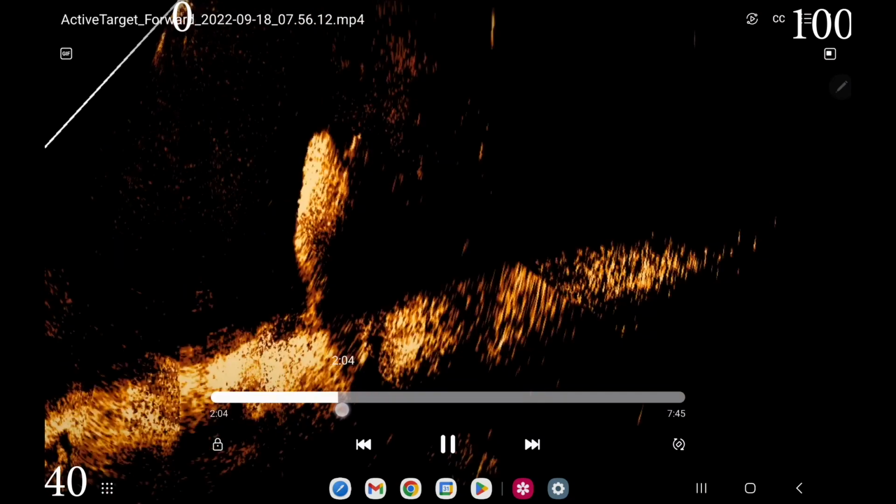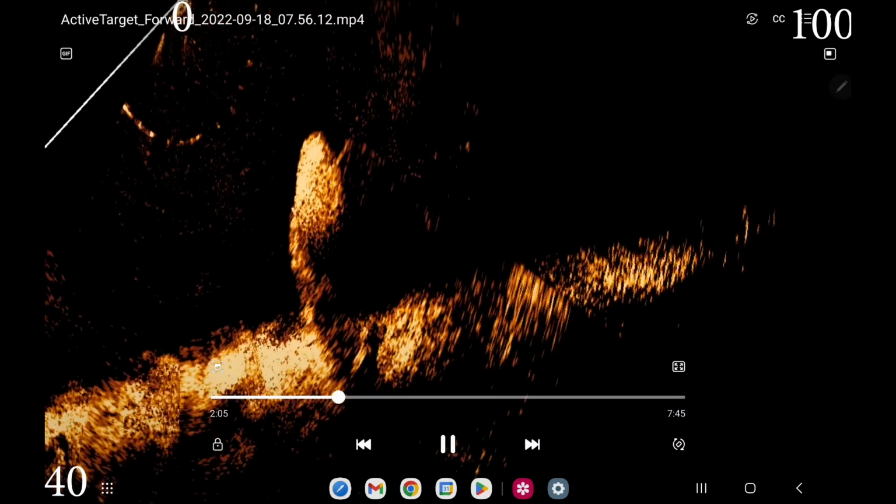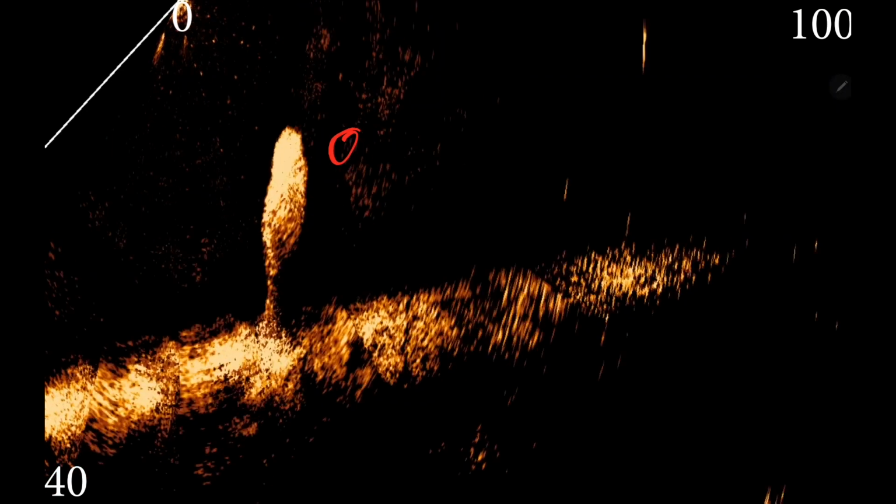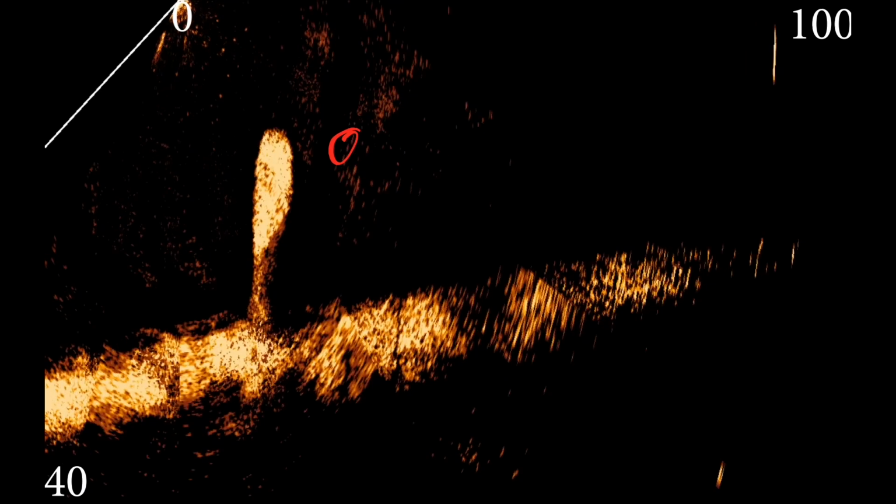I mean, you're looking at, this is like 20 feet high of schools, and watch the fish go in there. Here, let me back that up for just a second. Watch this fish swim into the bait balls. That's crazy. That's stuff that you don't ever really see, and I've seen a lot of it with my Active Target. Watch fish blow through bait balls. It's fascinating when you see it.